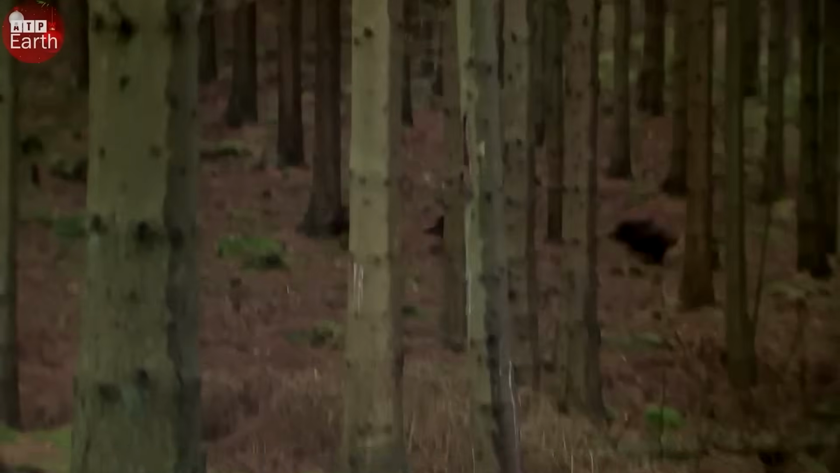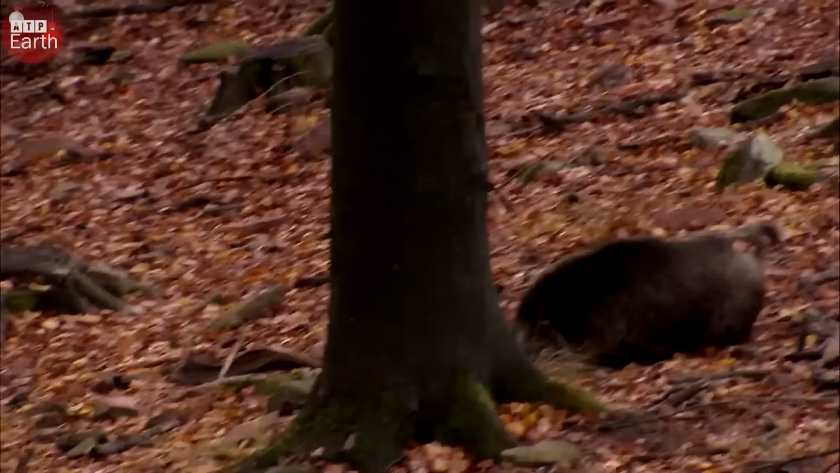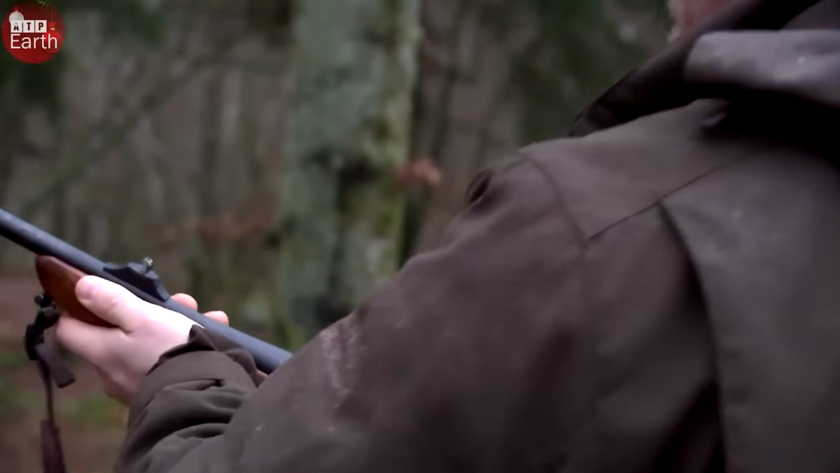Without wasting time, we continued the pursuit. The dogs kept tracking relentlessly, leaving the boars with nowhere to hide, giving me even more opportunities to strike.